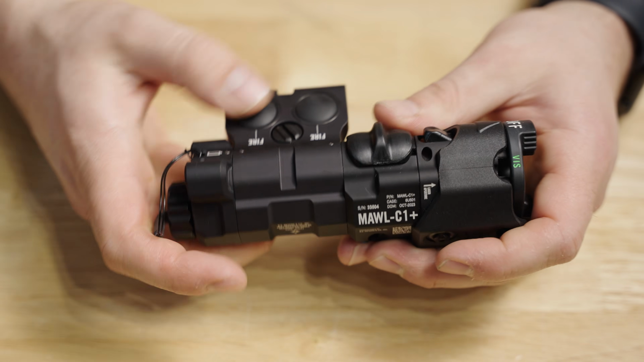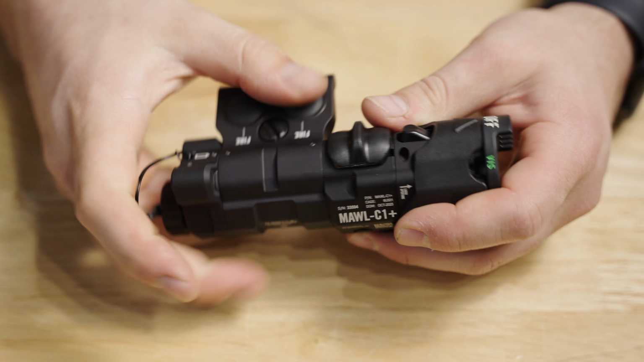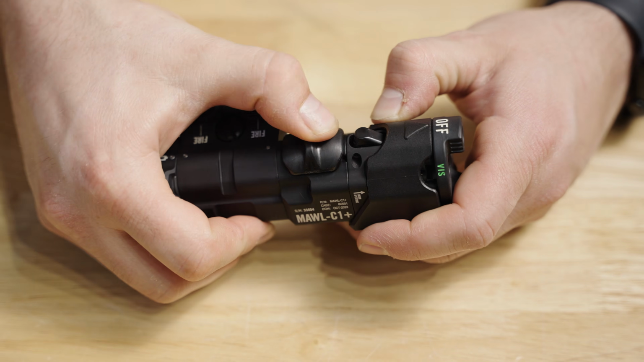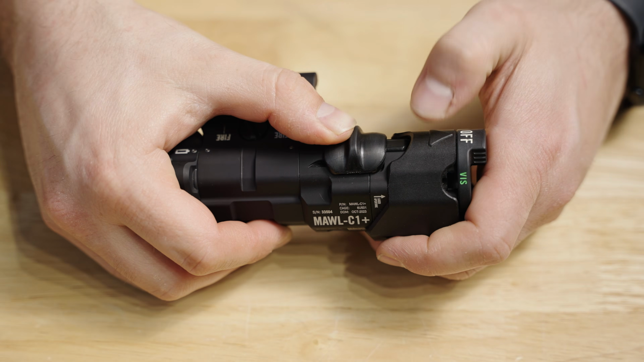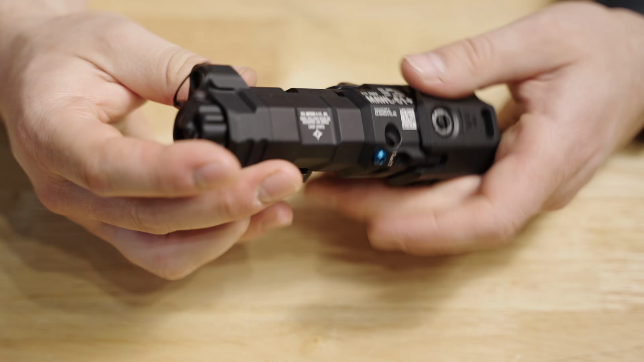And you have different fire buttons, an A and a B button. A typically being the higher power mode, so depending on which position this little slider is in, you can go from short range, mid range, this depresses, and now you go to long range. So you have your different combination of functions.